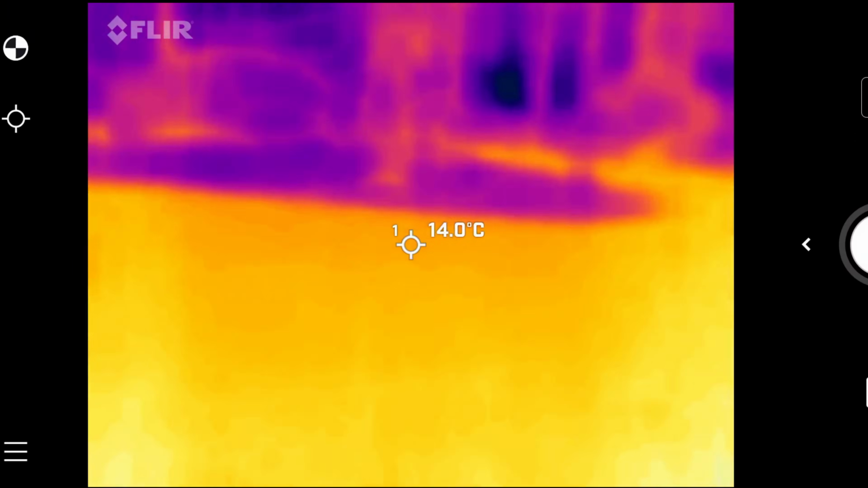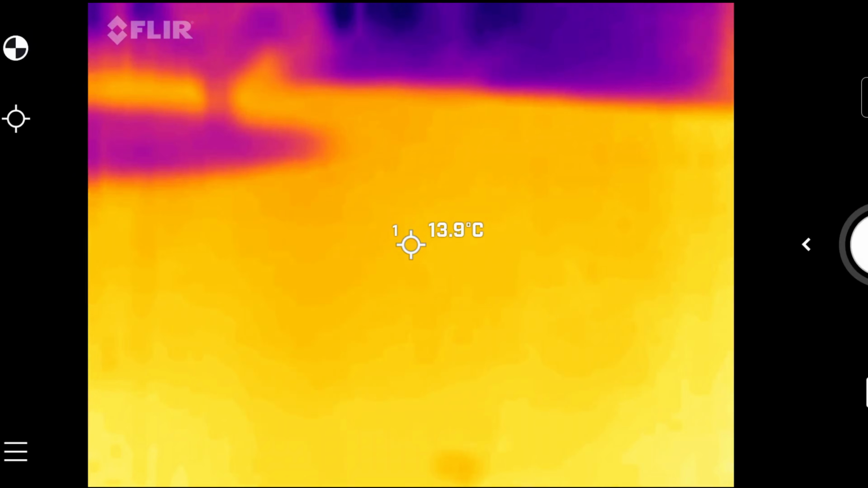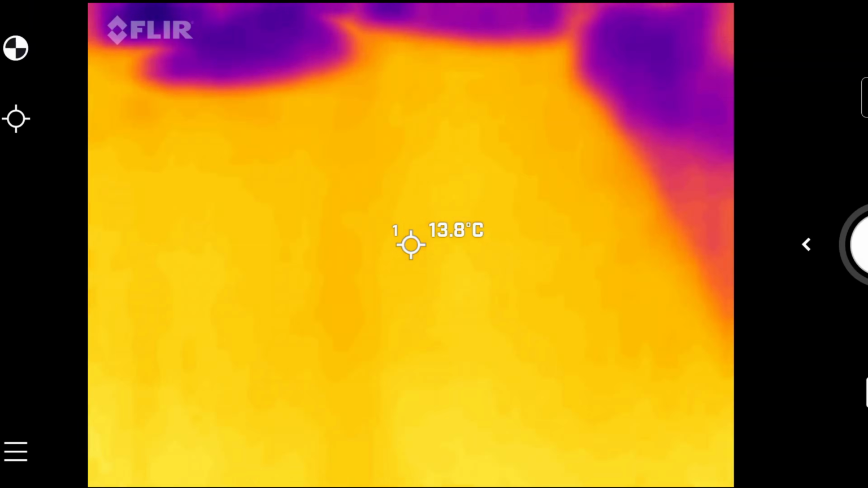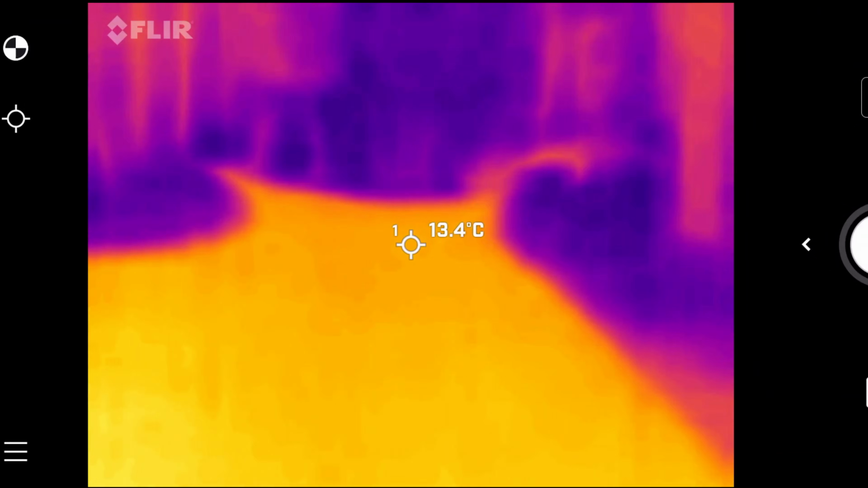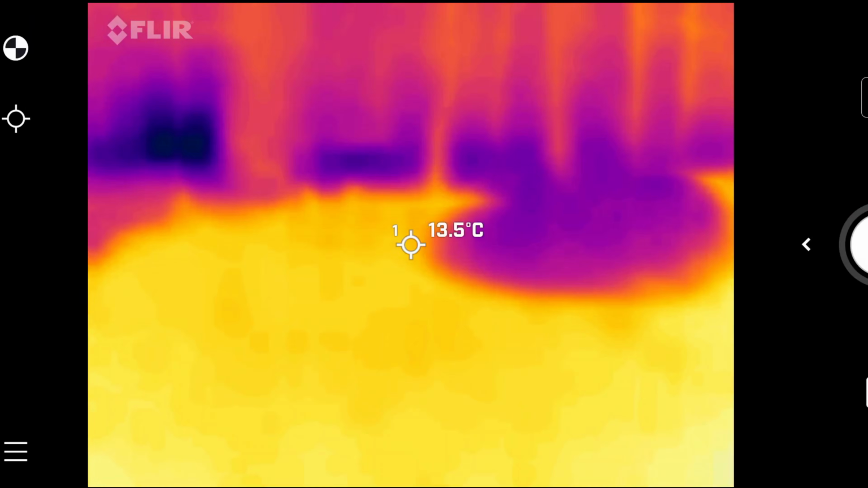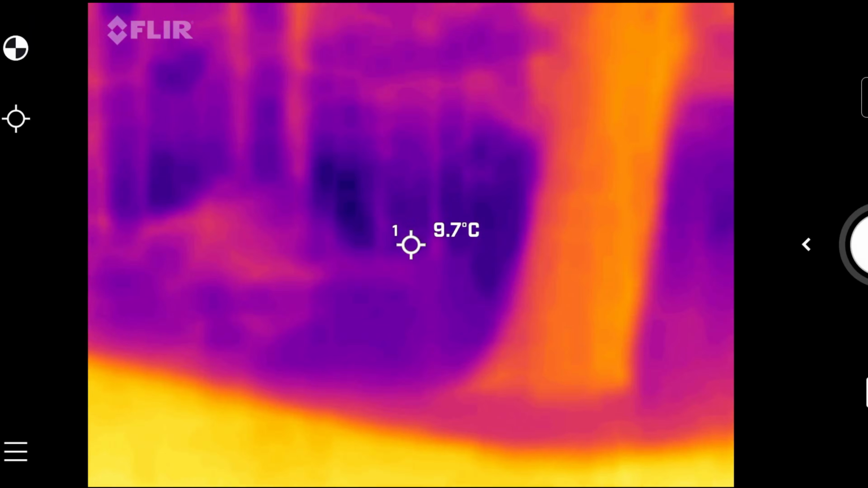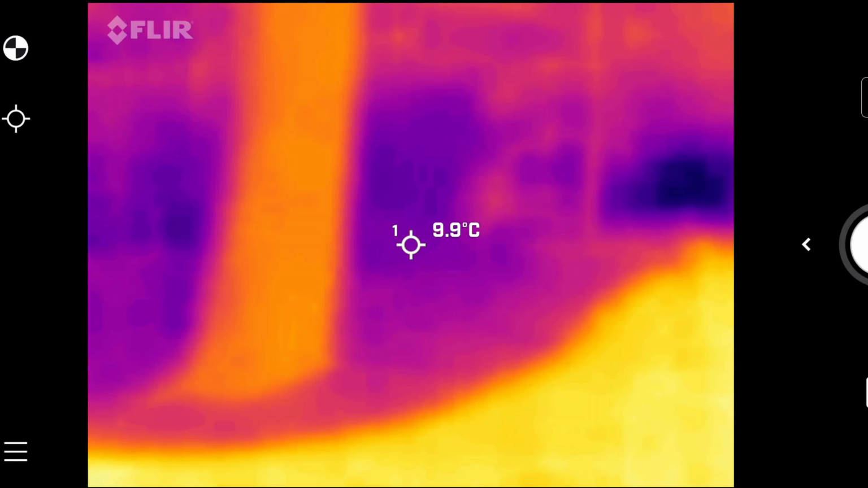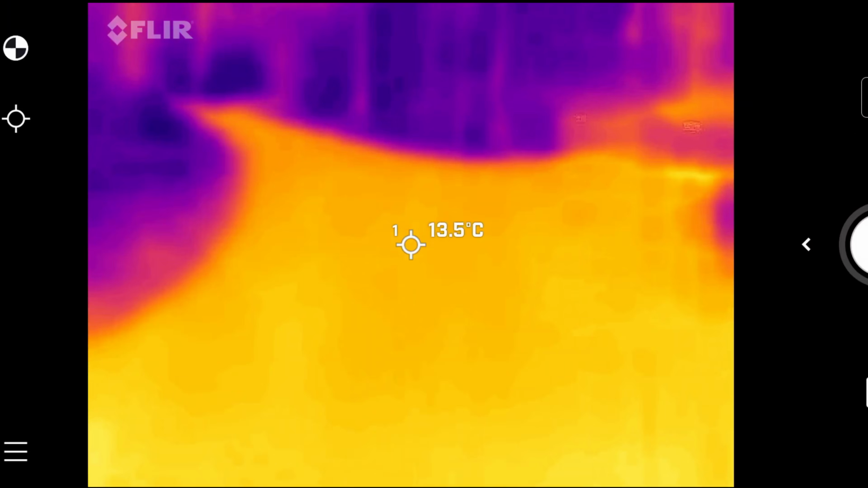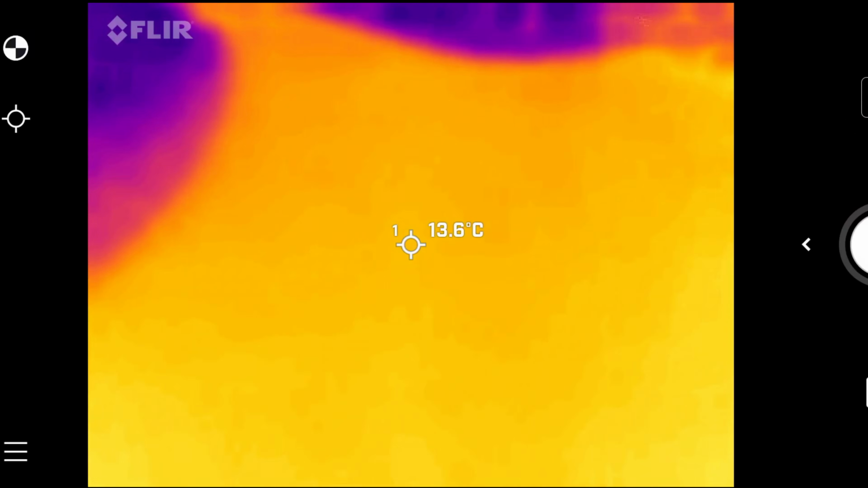Alright, this is kind of cool because the asphalt road seems to be still pretty warm compared to everything else. And you can quite easily see where I'm supposed to walk.